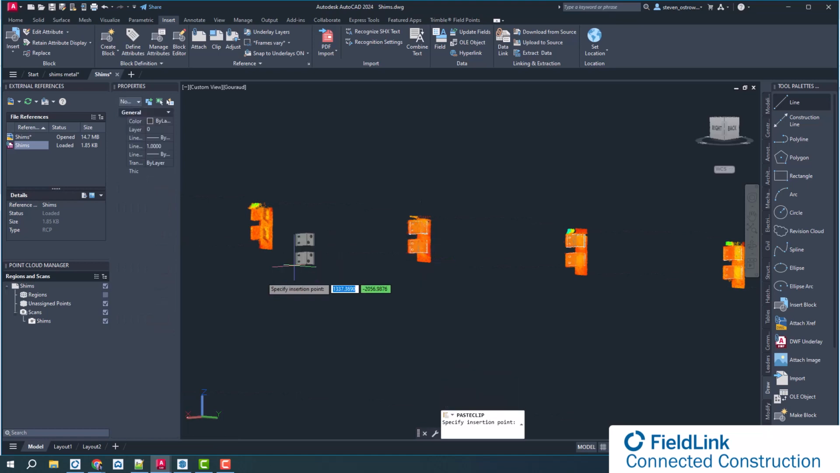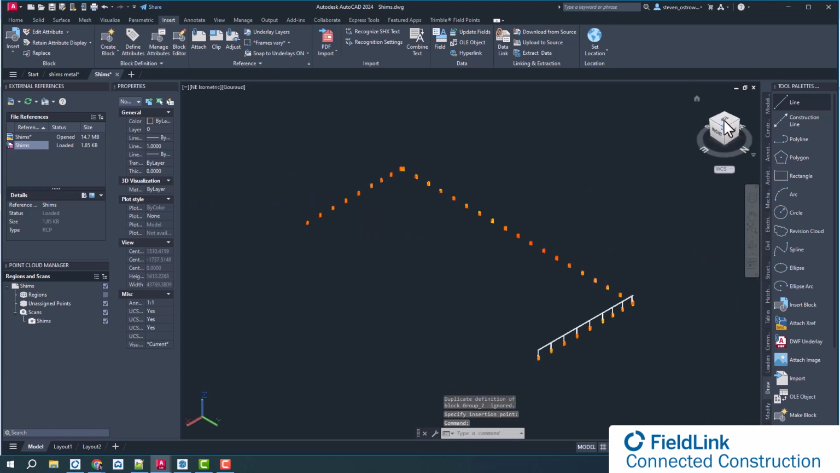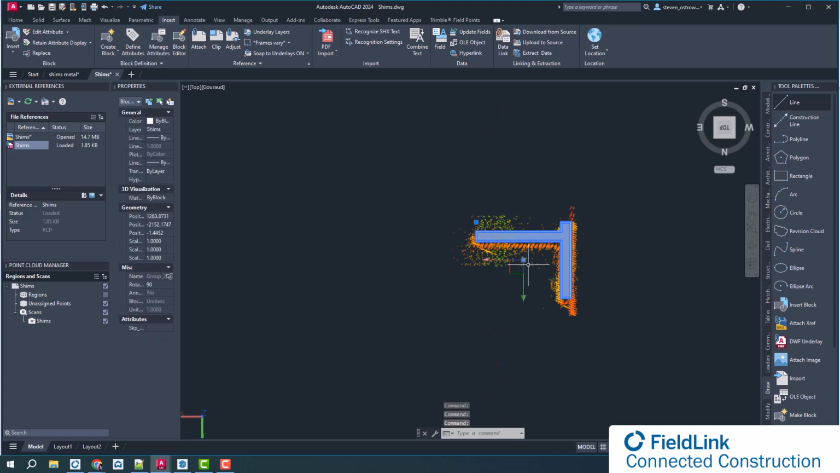I can then copy and place another and make sure that I'm placing it exactly where it is in regards to the scan data that is there. And so what this is going to allow me to do is place the model components, and then by doing that, we can design in the handrails that are going to go around on top of these and connect to these shims.